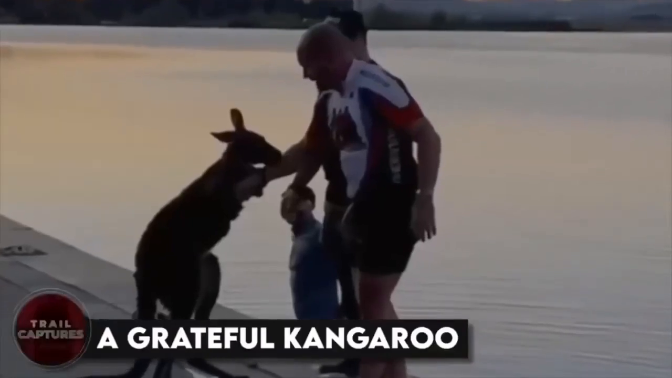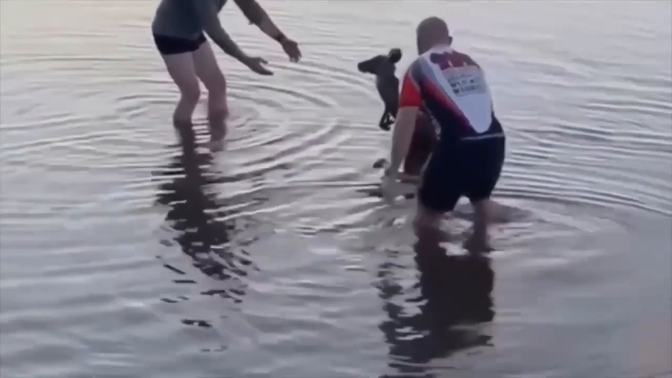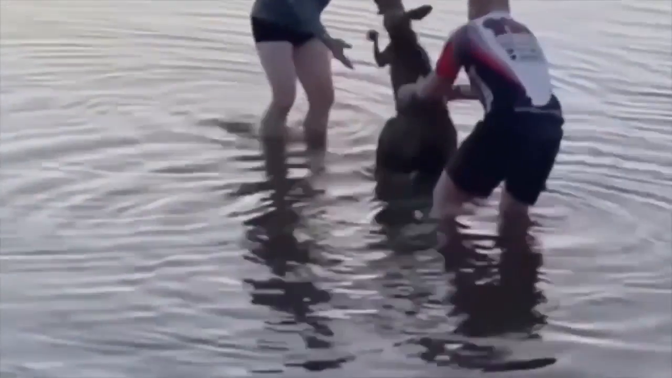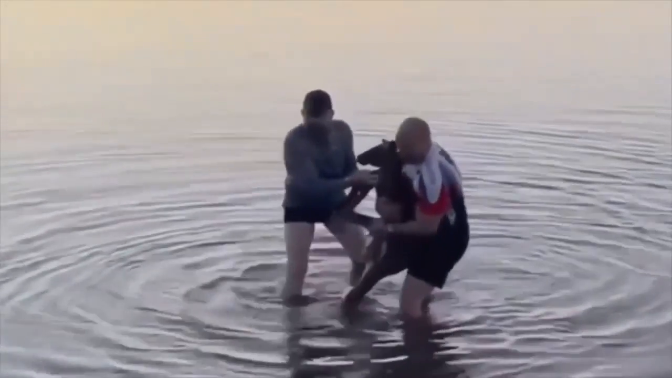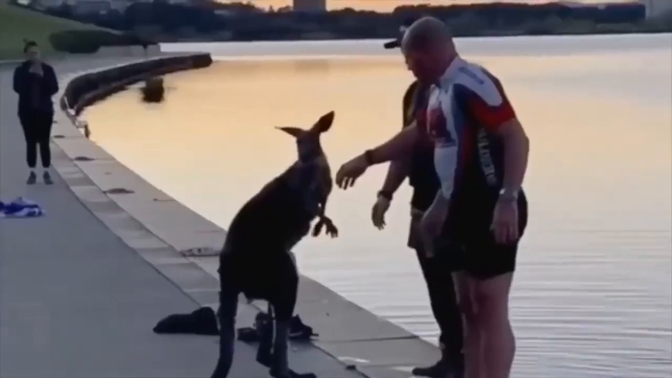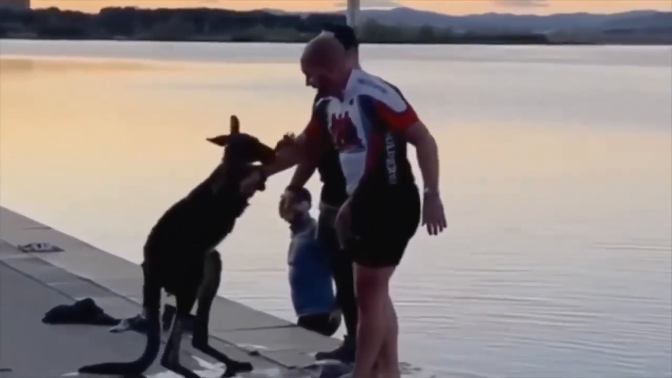Isn't that truly remarkable? A grateful kangaroo. This kangaroo was stuck and had come to the conclusion that he cannot do anything about his situation and needs the help of humans. That is why he did not resist or punch the men who came to help him. Instead, after getting saved and safely on the land, he stood there, calmly waiting for the humans to shake his hand. Oh, he's thanking ya.